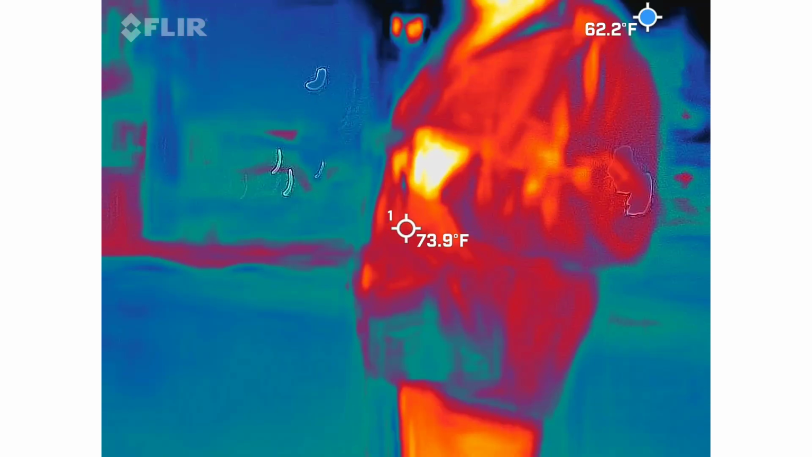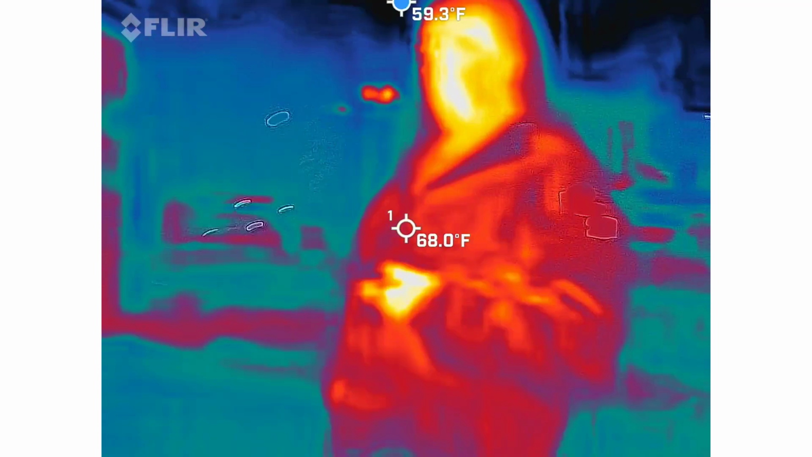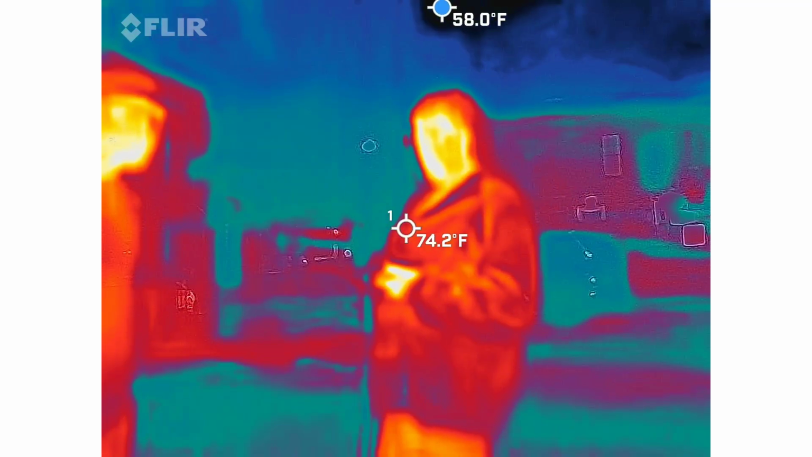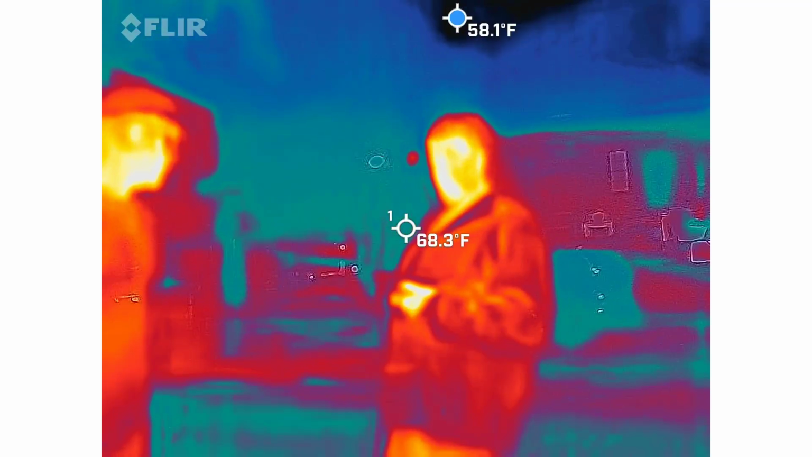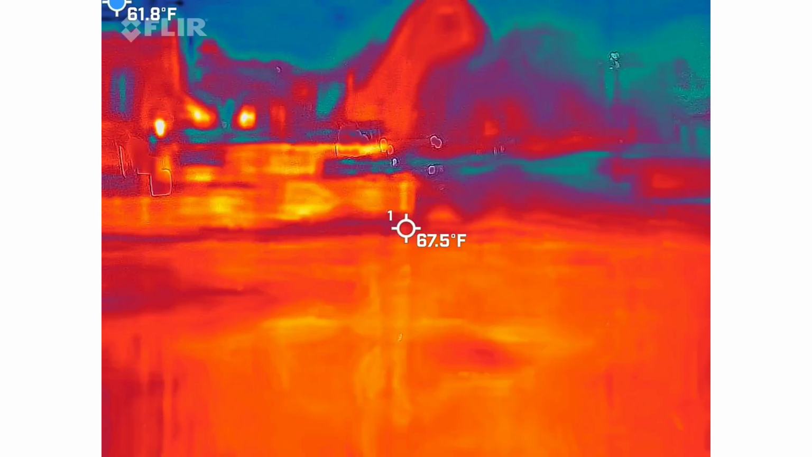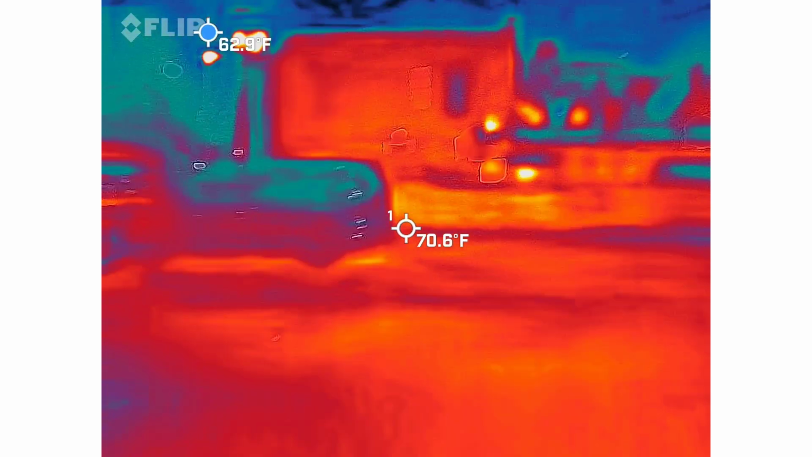You said loud beeping noises? Yeah, several. Eliza, can you touch this metal stick right here? Make it go to red for us. Oh, I saw it. Is that not red? No, it was green. Yeah, there was another flash. Orange, I think, is right next to green.